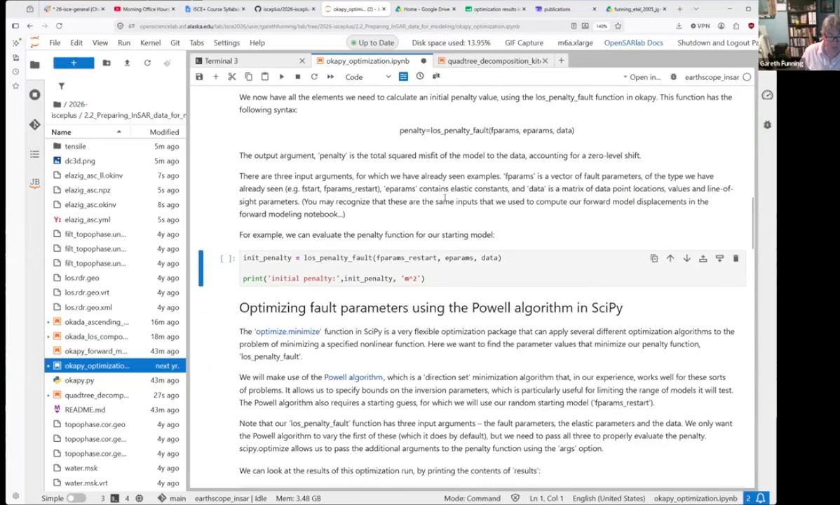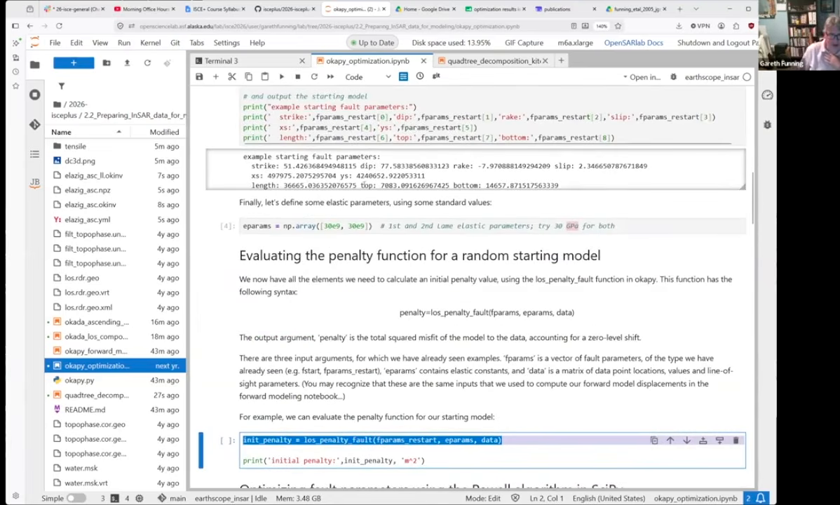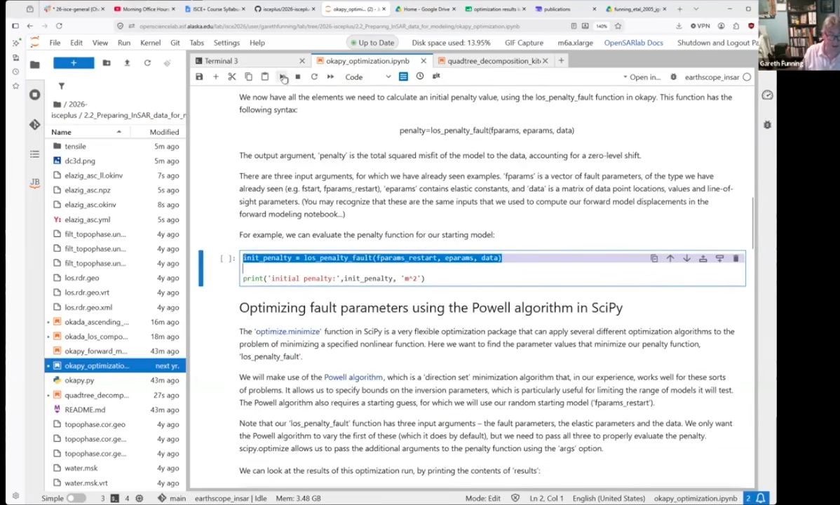And the first thing we can do is calculate the penalty, which is to say, if you use all these parameters to estimate a model geometry, then you can calculate the expected displacements in line of sight for all the pixels that you're using, and you can compare those expected displacements to the real ones and difference them, and you can calculate a misfit statistic based on that. Basically, the difference between the predicted model and the actual data squared, so that always gives you a positive number, will give you a penalty value.